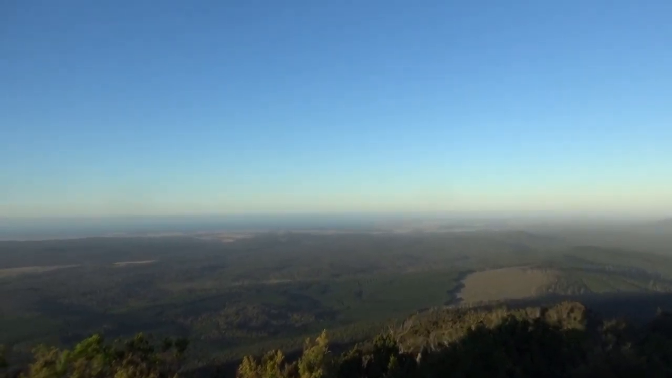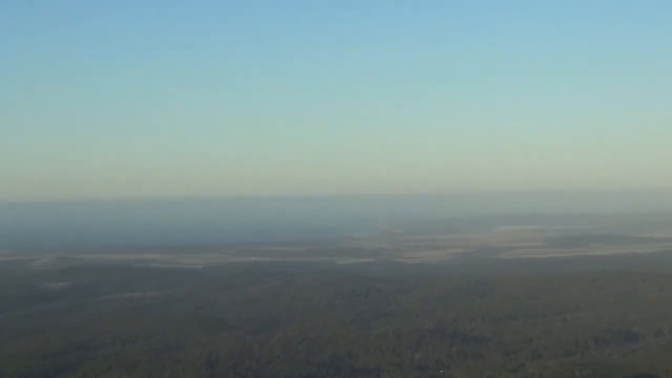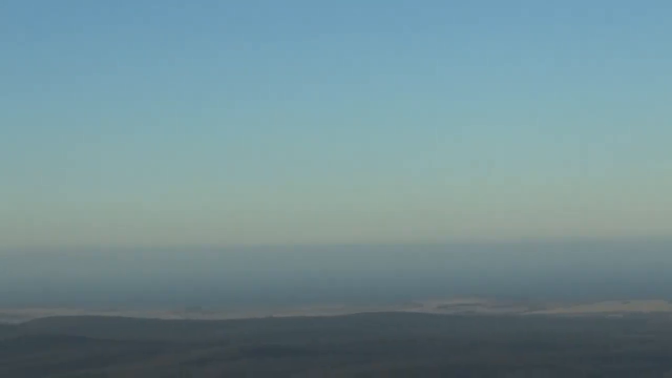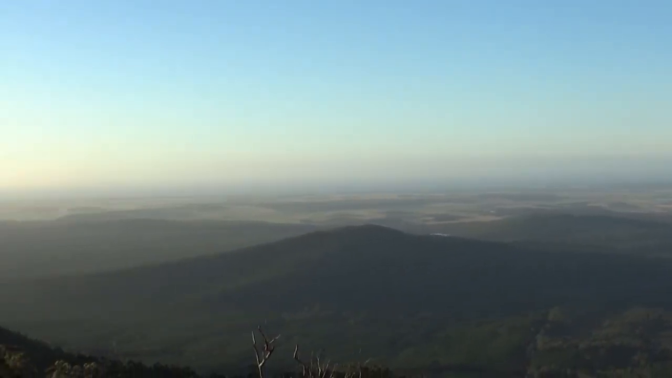Eddystone Point out there, that's the northeastern tip of Tasmania, folks, way out there. And wind's picking up. It's not going to do much good for the audio, but Bass Strait, Flinders Island's out there behind those clouds. A bit of mist coming in off the ocean. But it's just stunning out here. Absolutely beautiful part of the world.